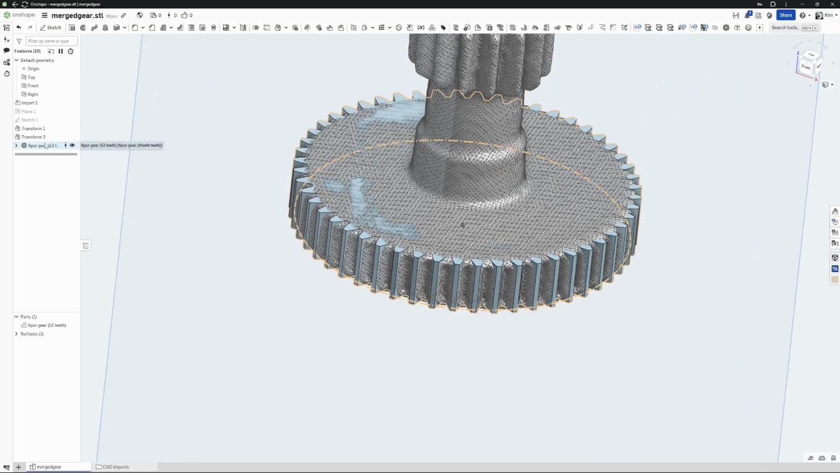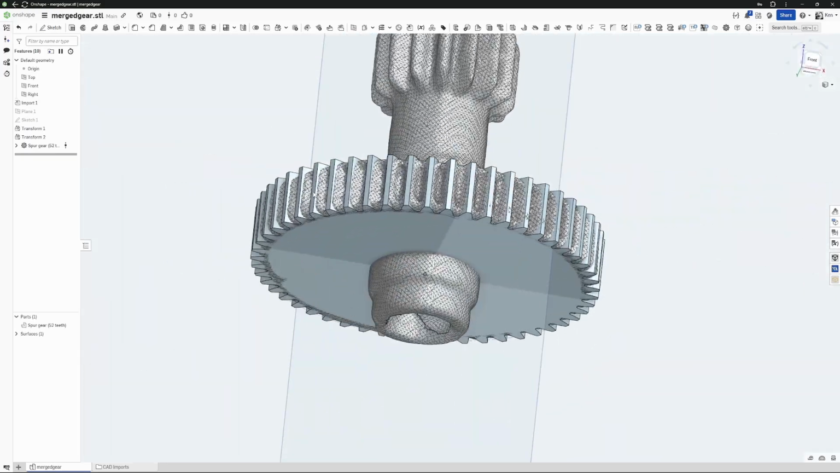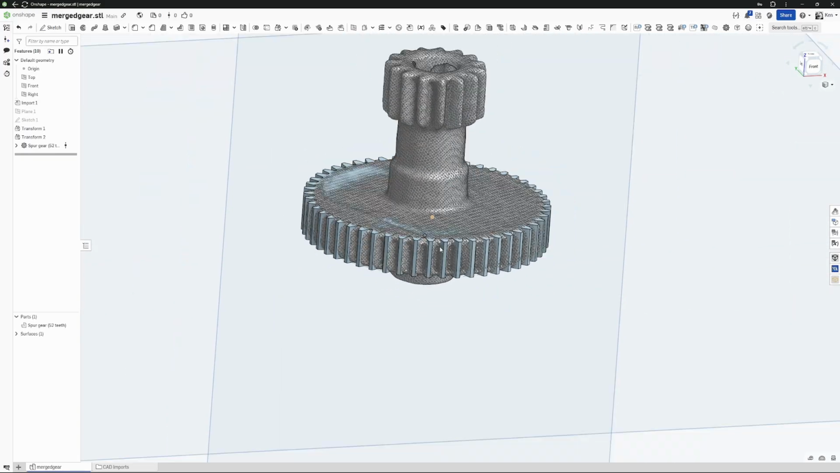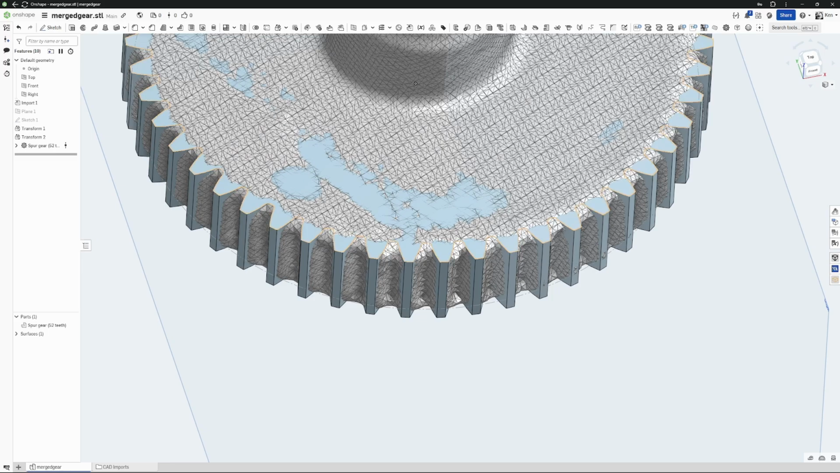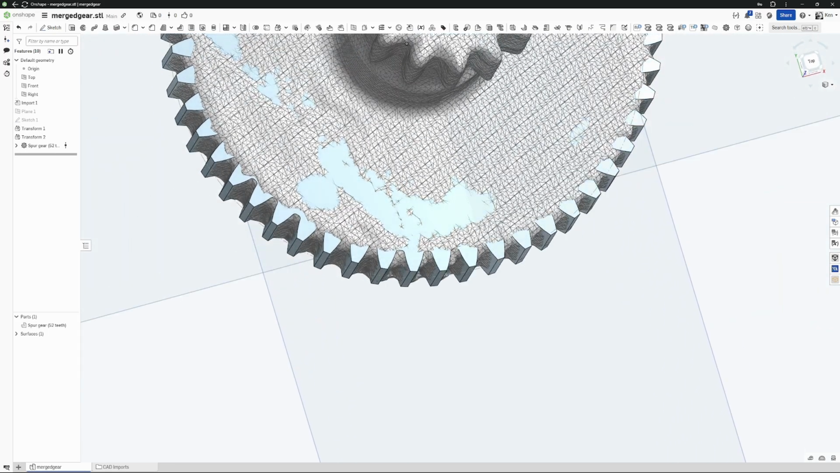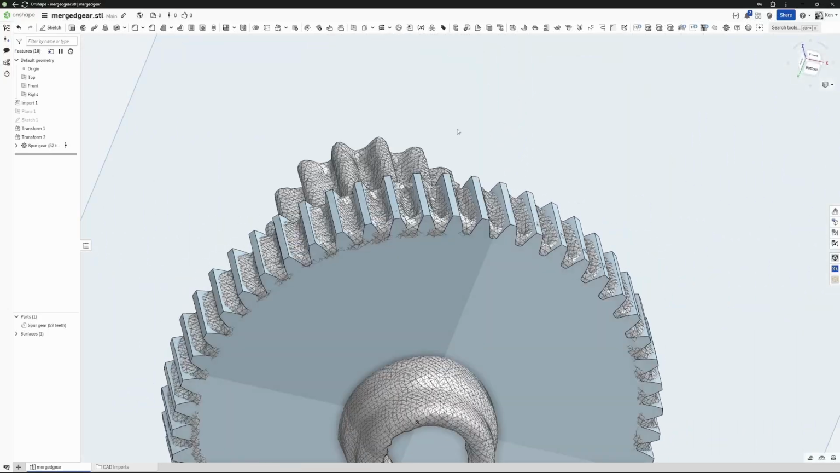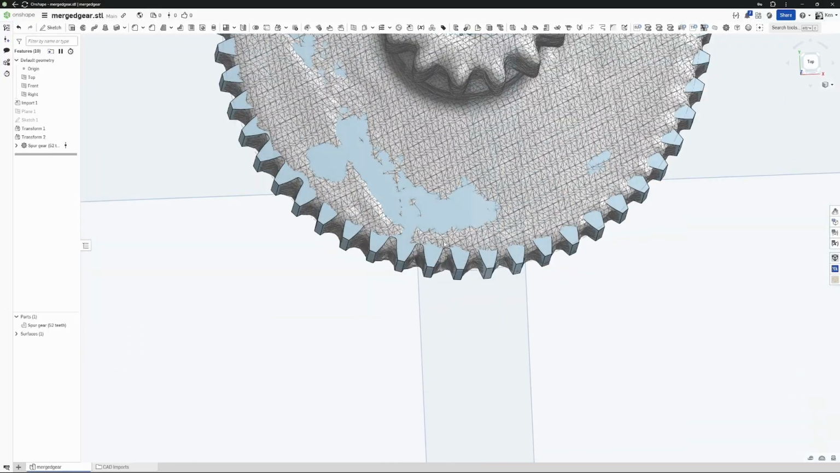And I didn't mess with all the settings on this, but so far we're looking pretty good. My model did get a little, I call it blurry between the teeth, and that's just because I didn't spray this gear or anything. It's got very fine teeth. It's that white plastic that's kind of translucent, and it creates, I don't know how to explain it.